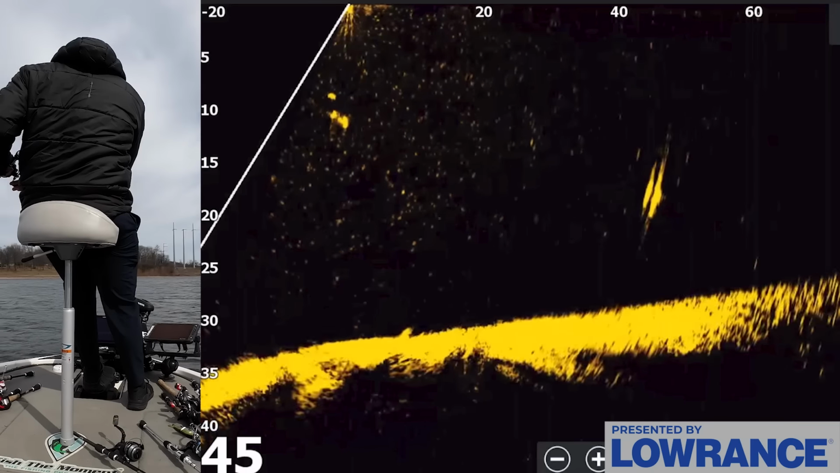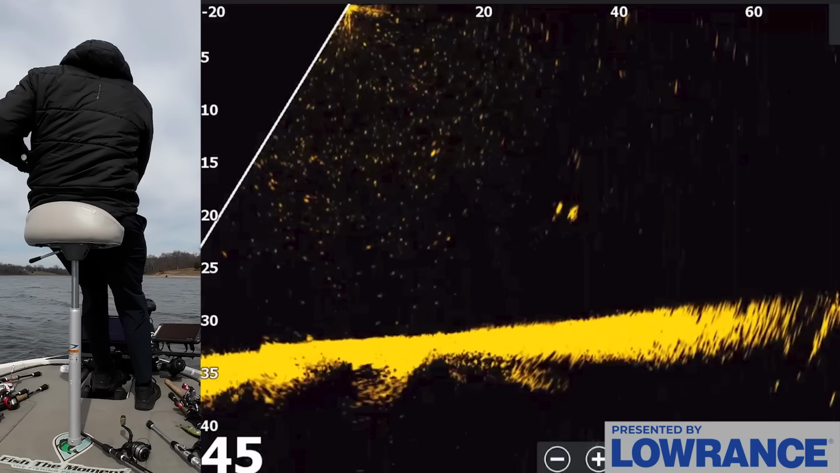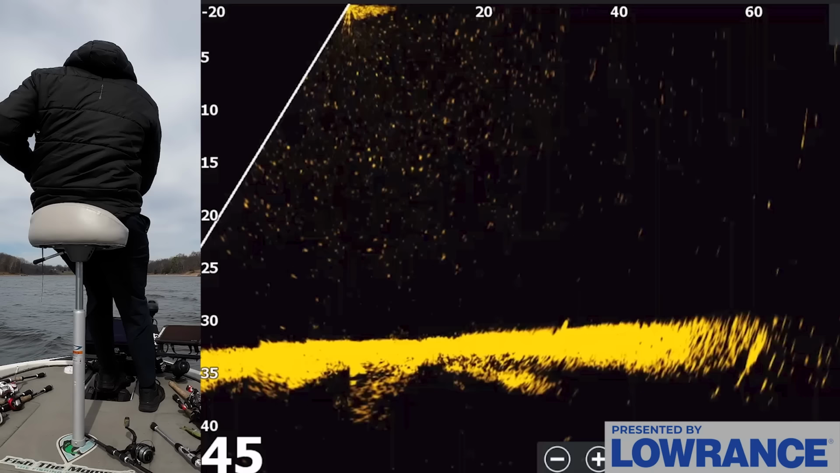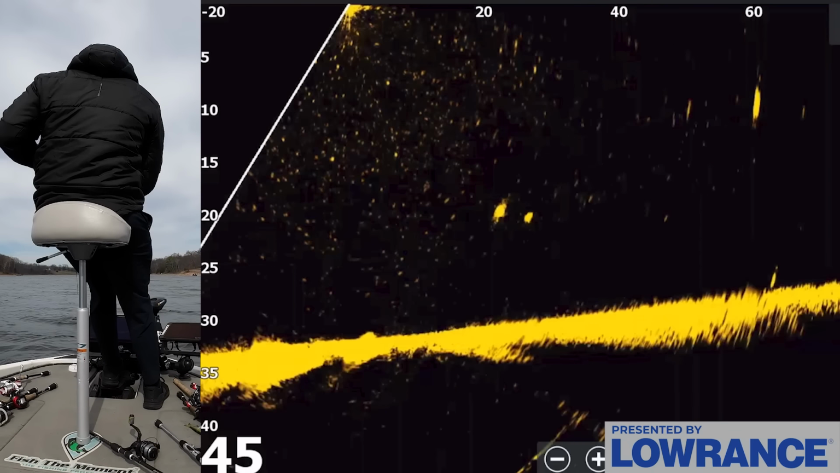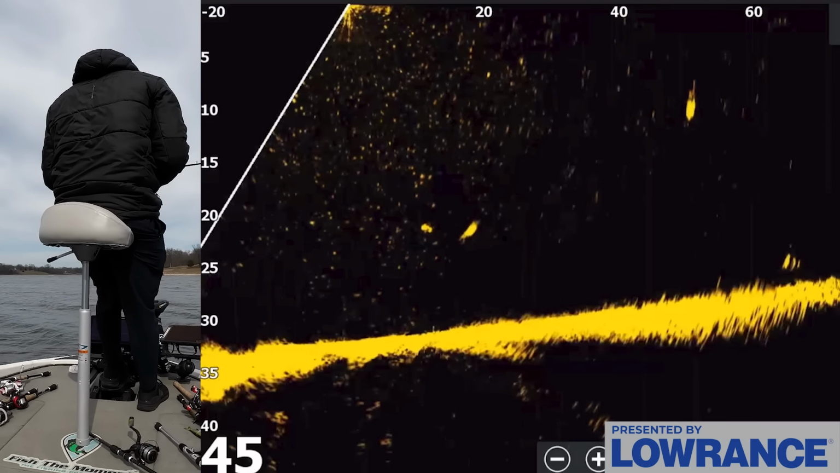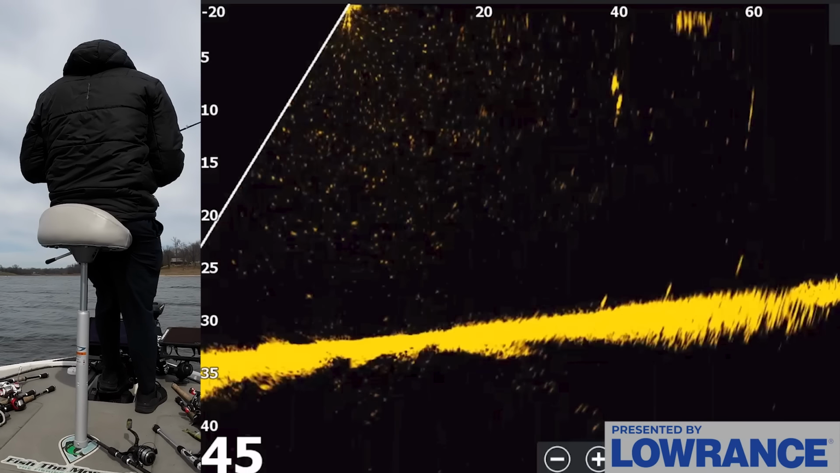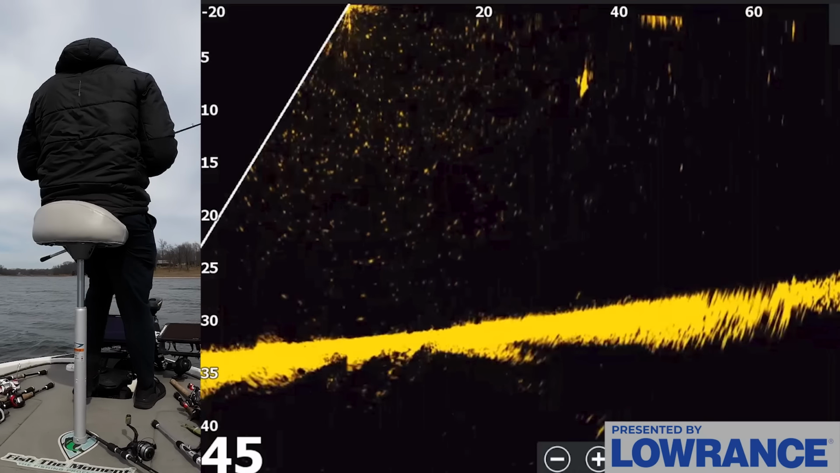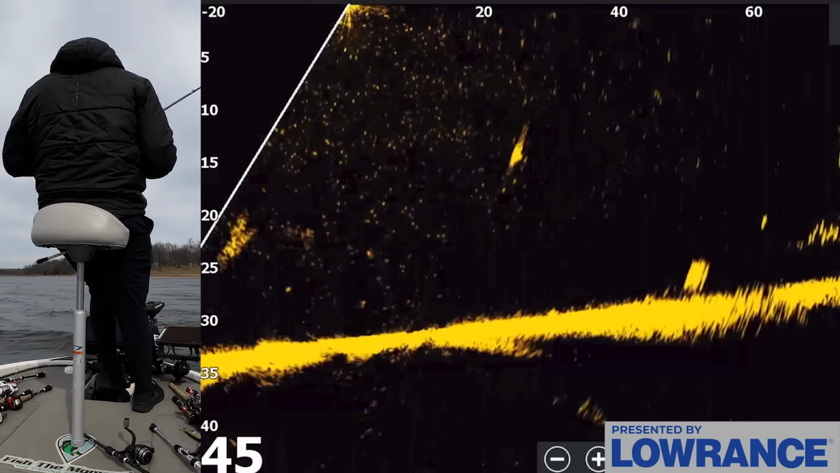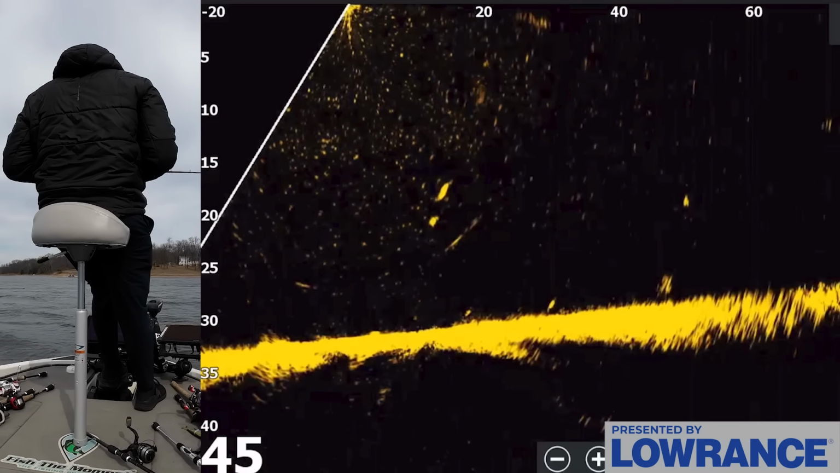Okay, two good fish right here. Oh, come on. This is a cast right here. Come get it. Come on. Eat it. Kidding me? Follow it down to the bottom. Oh, he's following it down.